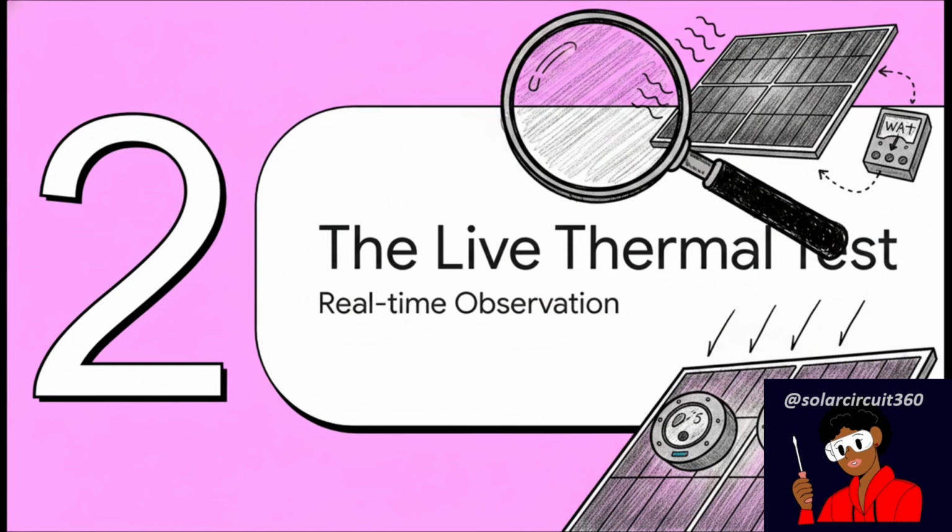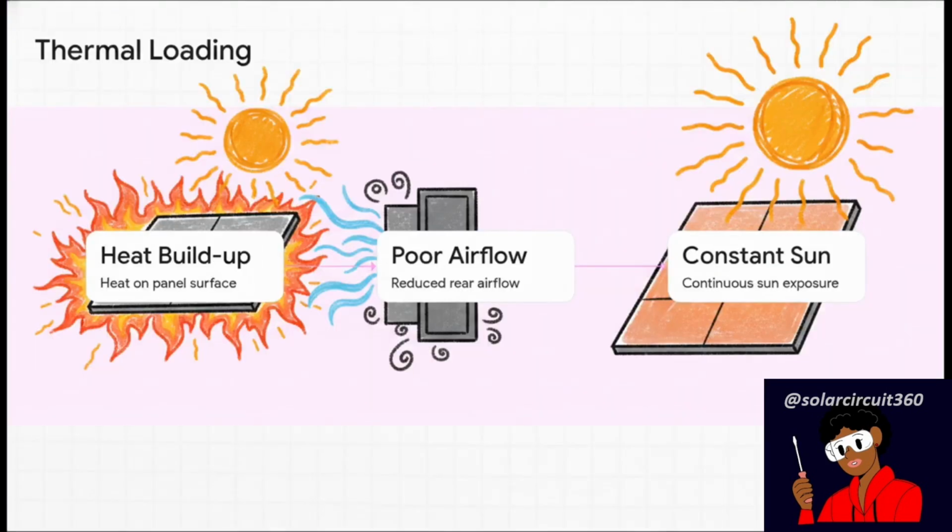Section 2. The Live Thermal Test. Okay, let's bring out our metaphorical magnifying glass to observe this crime happening in real time. Imagine matching a thermal camera right up against a watt meter on the exact same panel under the exact same sun. As we start with a nice, cool, unshaded panel and introduce thermal loading over time, you can actually watch the heat soak in step by step.